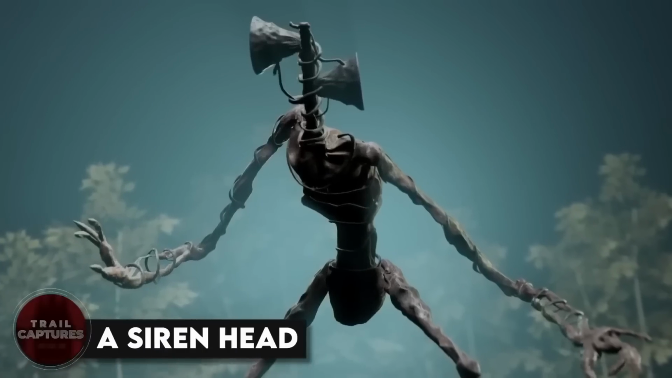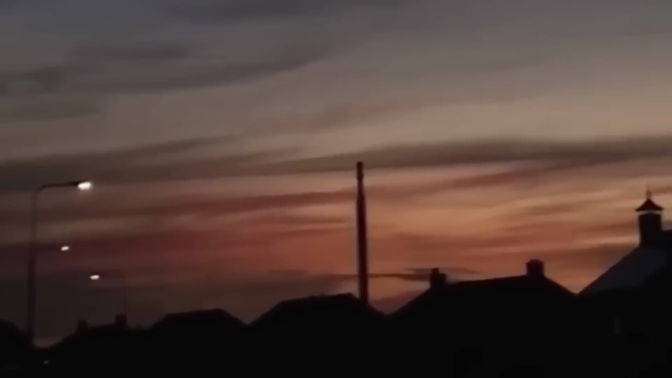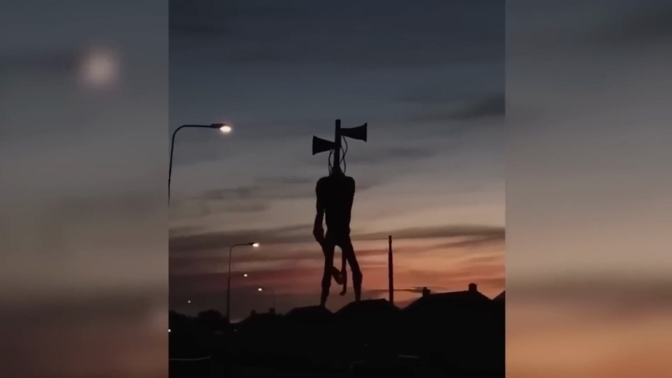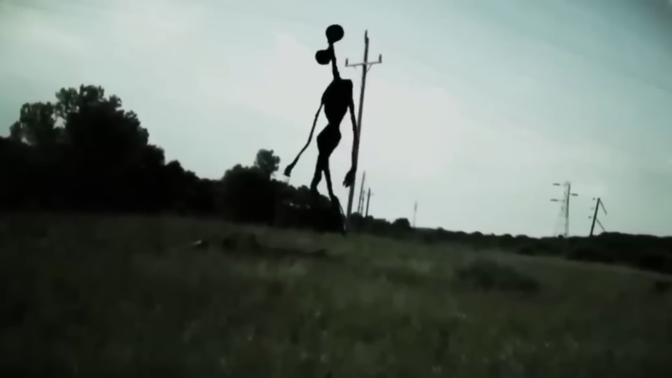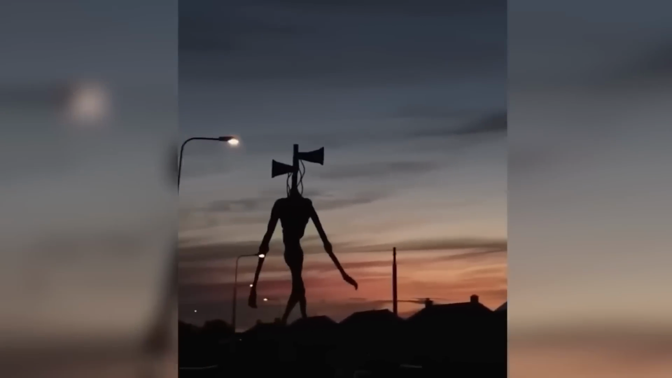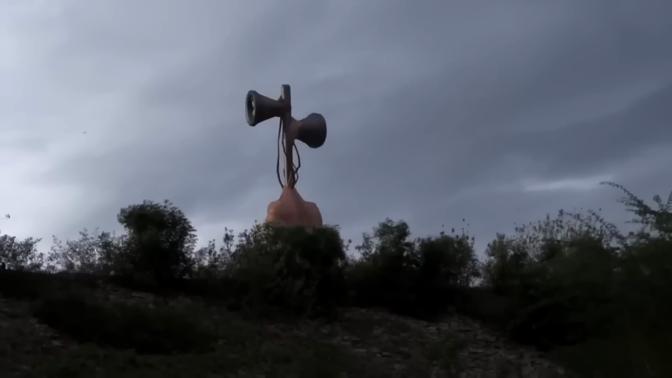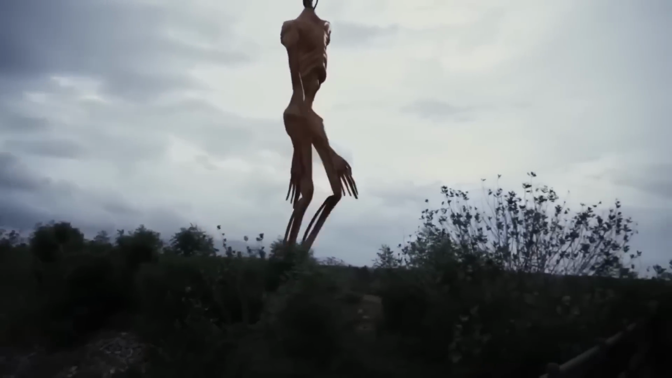A siren head. A man in Amsterdam was recording the pretty after-sunset sky when he ended up getting one terrifying creature on the camera: a siren head. Yes, you heard it right. This massively huge siren head was seen. However, at first it was just some scary noises, and it took a few seconds before the monster came into sight. What do you guys think? Is it fake? Or do siren heads really exist in real life?